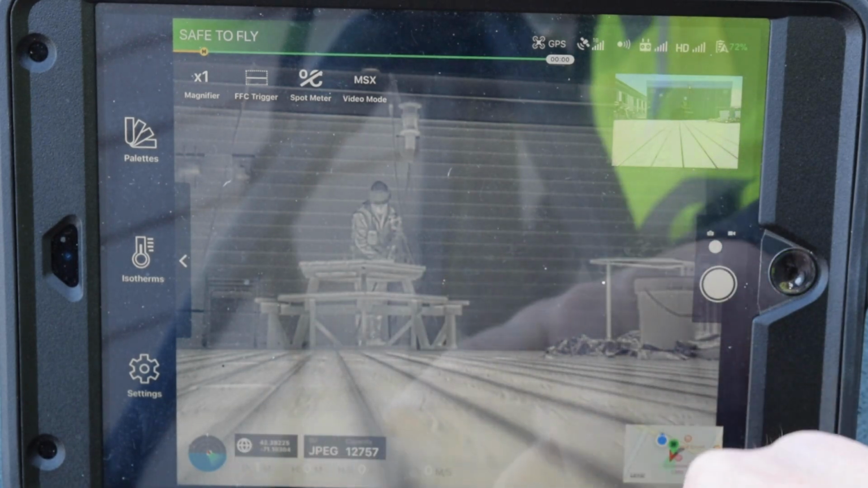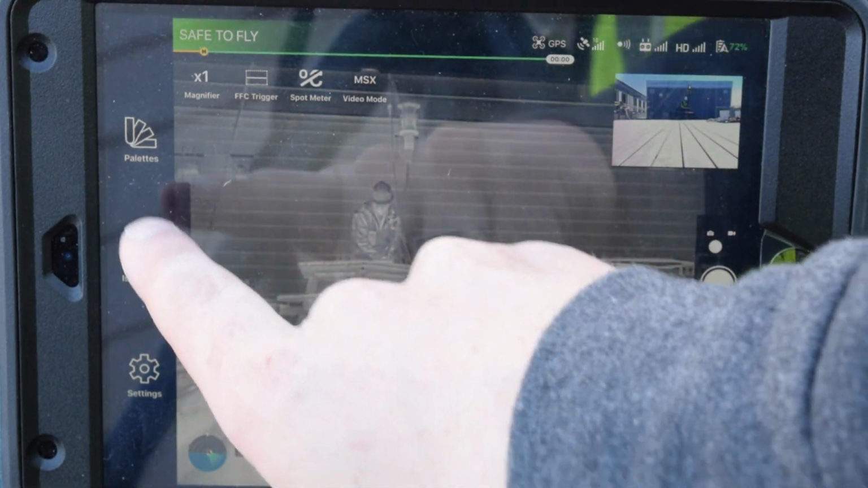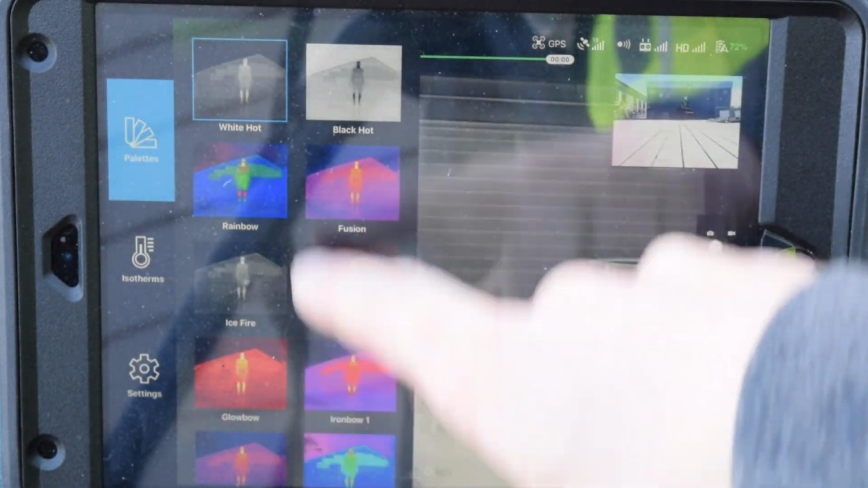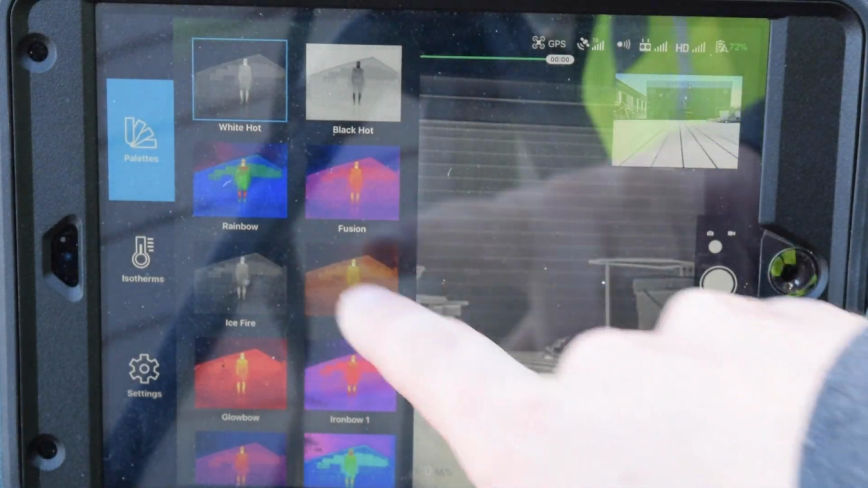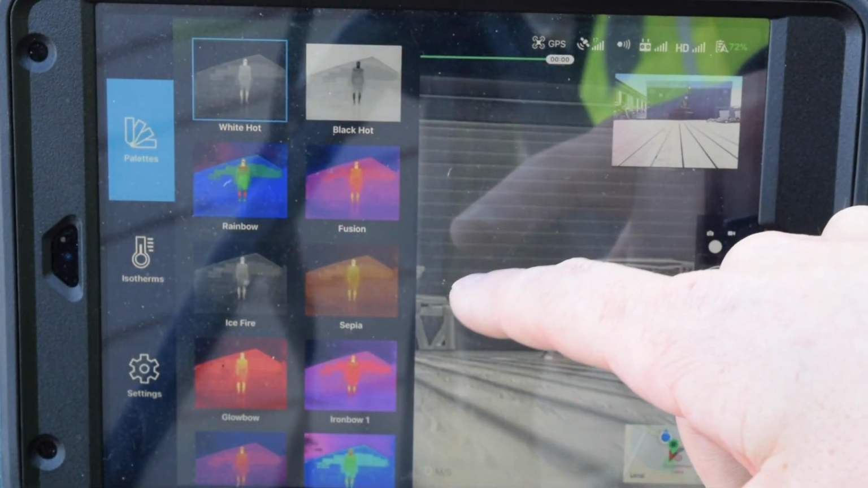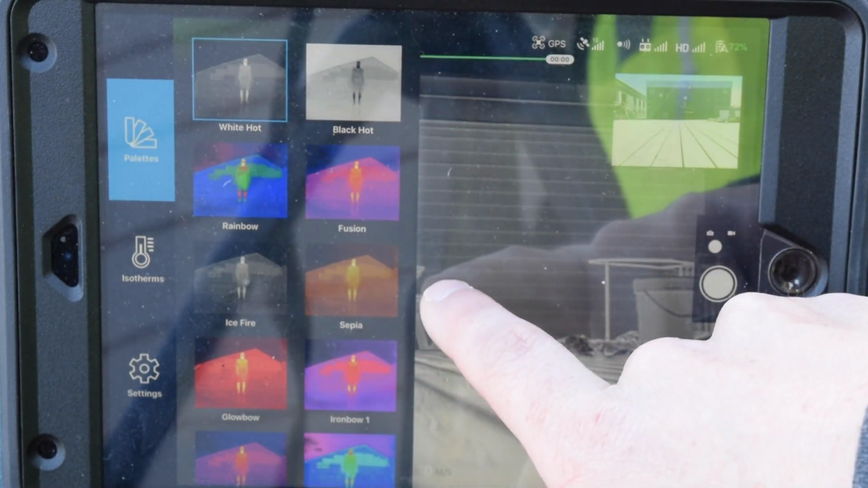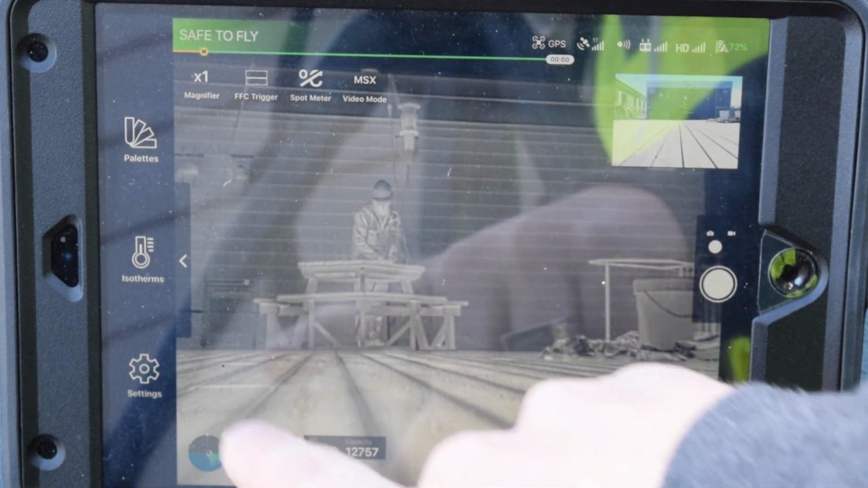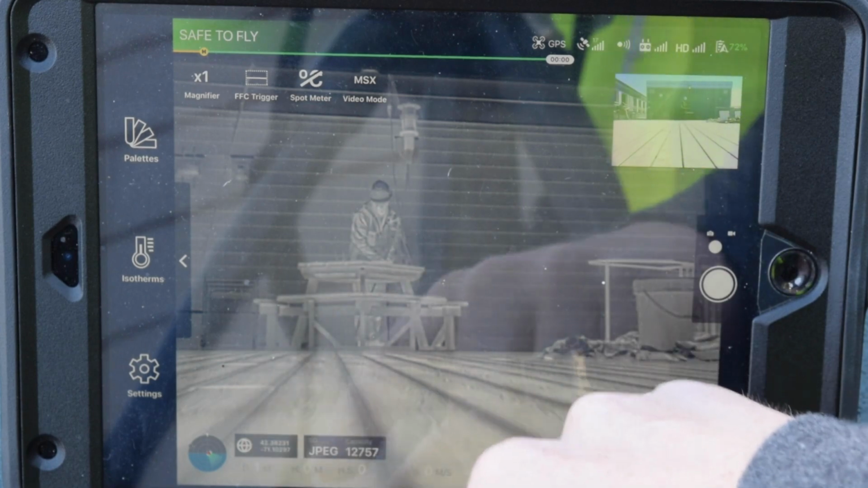What we want to make sure we do, if we open up this tab on the left, again, this is on the iPad. Palettes, there's a lot of great color palettes, but for inspecting solar, we're always going to go with white hot. That just keeps it simple. We're going to be using software later. You could also choose a different color palette in post-processing, but while you're flying and out in the field, white hot is a go-to for us. Isotherms, you don't need to set any of those, so just leave those off.